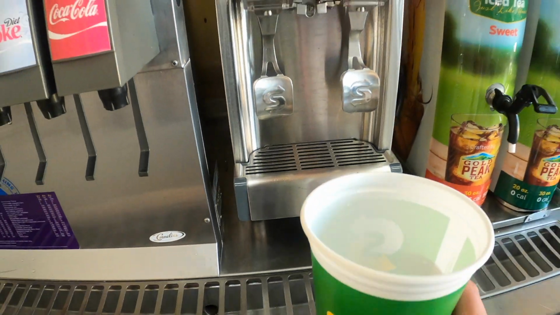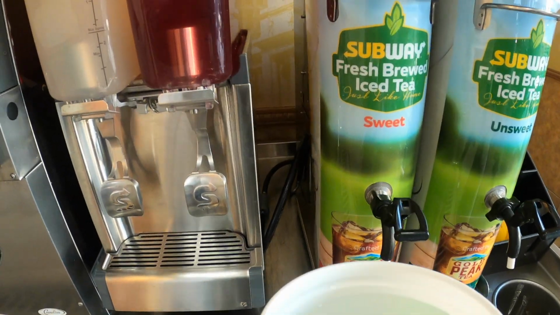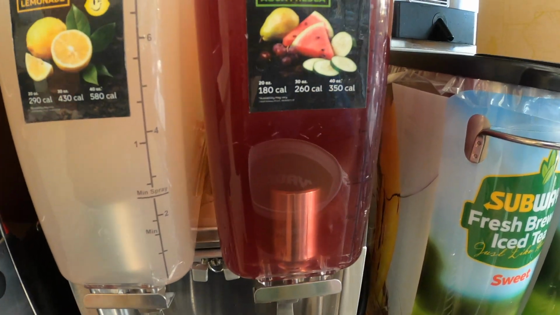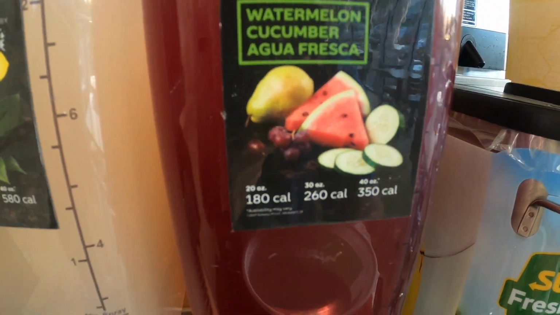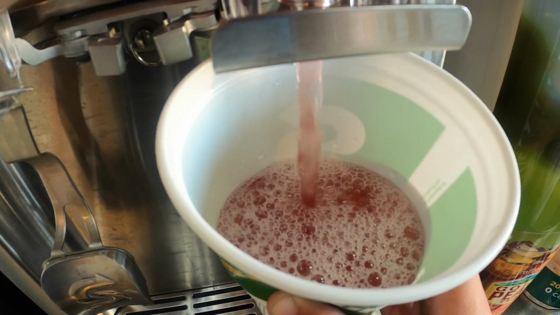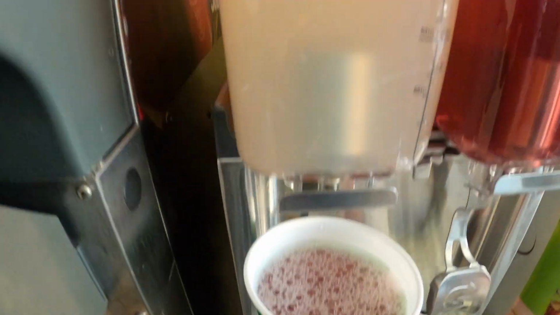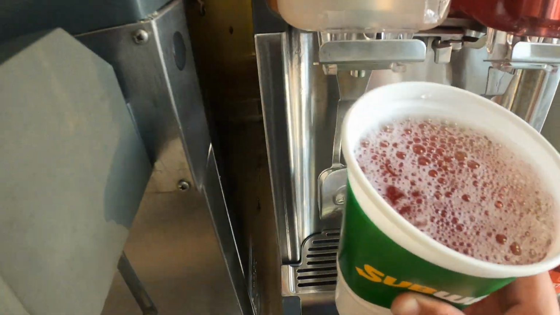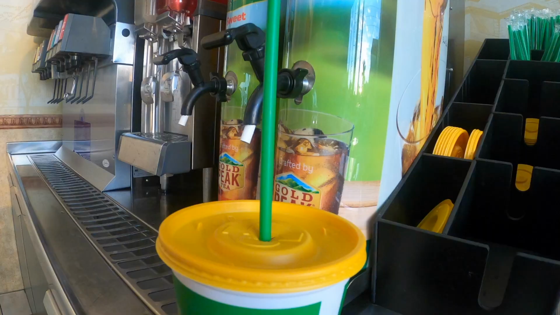I already showed you guys how to build the ultimate sub, so you can thank me later. But if you ever come to Subway, definitely try this watermelon juice. It's absolute fire. And I add a little bit of that too, just a little though. Can't add too much.